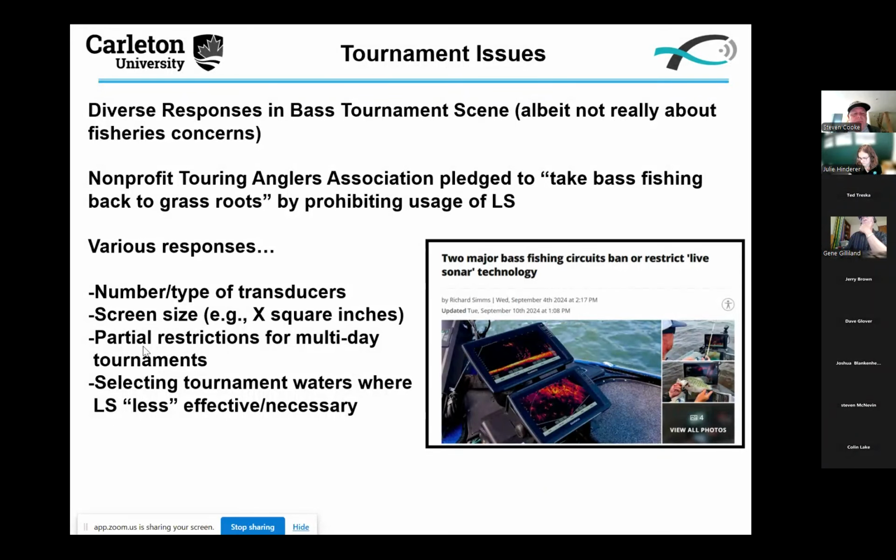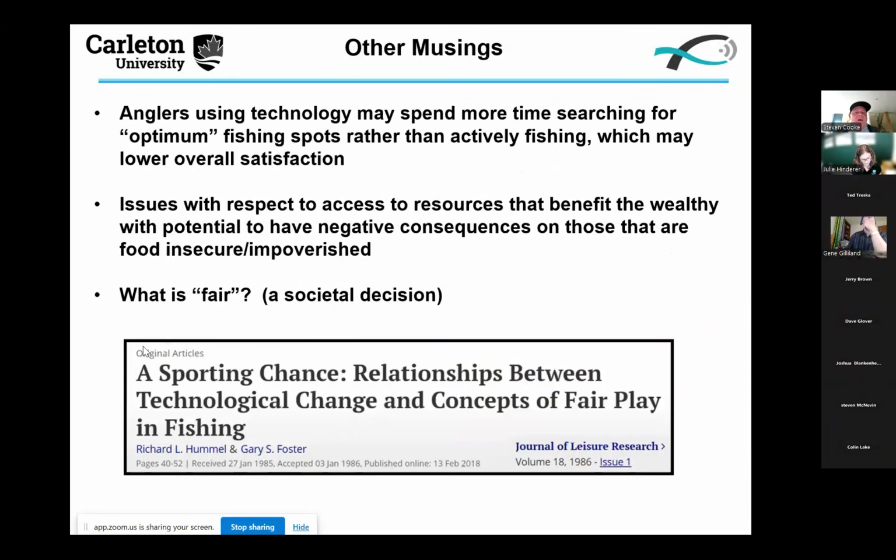So in other words, you can only use live sonar on one of 2 days of a 2-day tournament. And then also thinking about planning tournaments whereby you spend some time on shallower, maybe swampier waters, where this kind of technology isn't going to be as helpful because you're just in the thick slop and the weeds get in the way effectively. So anyways, these are some of the things being discussed. In terms of other musings,